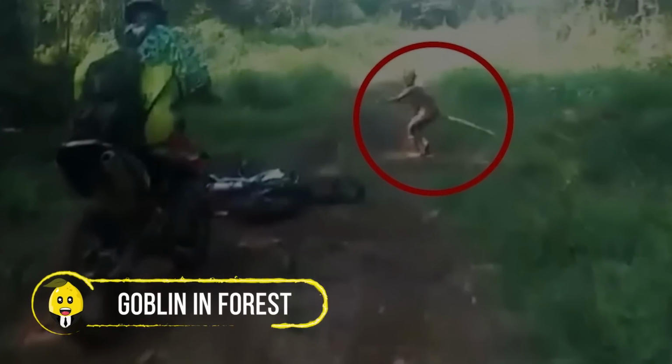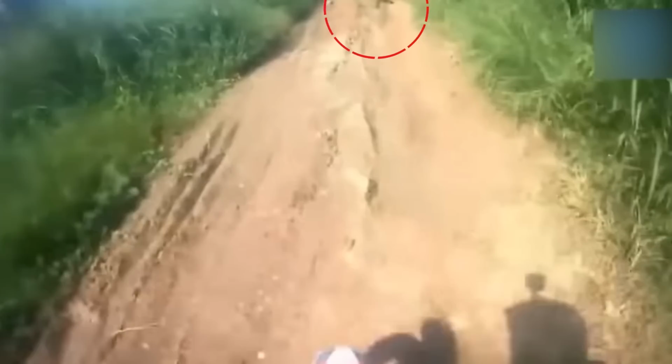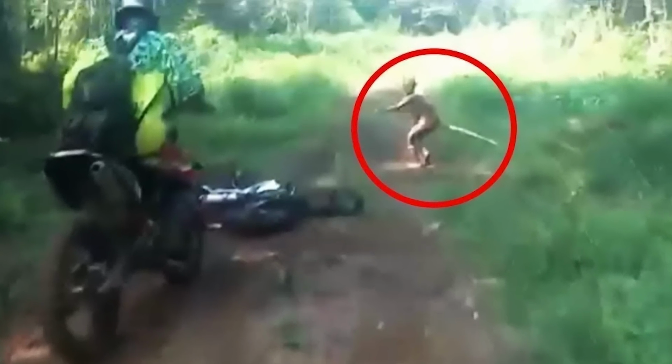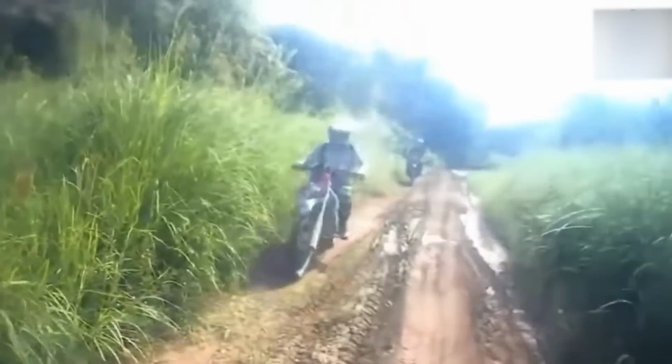Goblin in forest. Bike riders in Indonesia were shocked to observe a tiny creepy creature in the middle of the forest. A creature could be seen rushing in front of the riders, who just stopped to capture that eerie brute. But then it quickly escaped and ran as fast as it could and hid in the nearby bushes. Although the riders chased the mysterious beast, it suddenly disappeared into the tall, wild hedges.